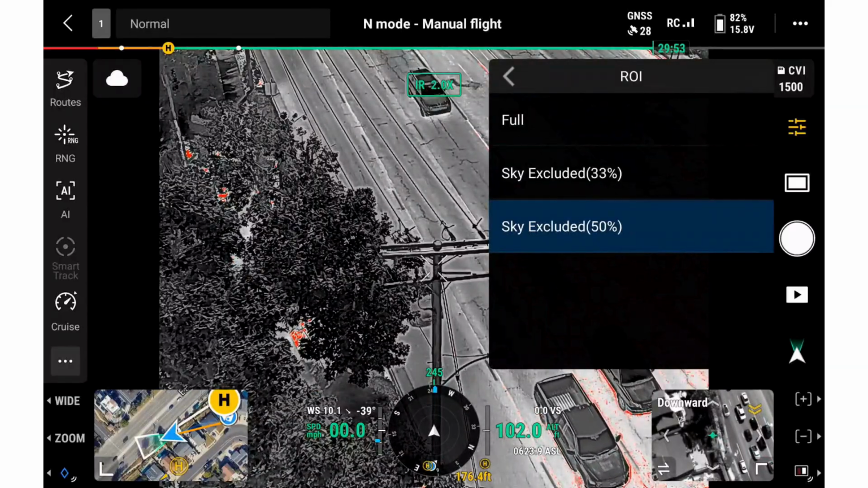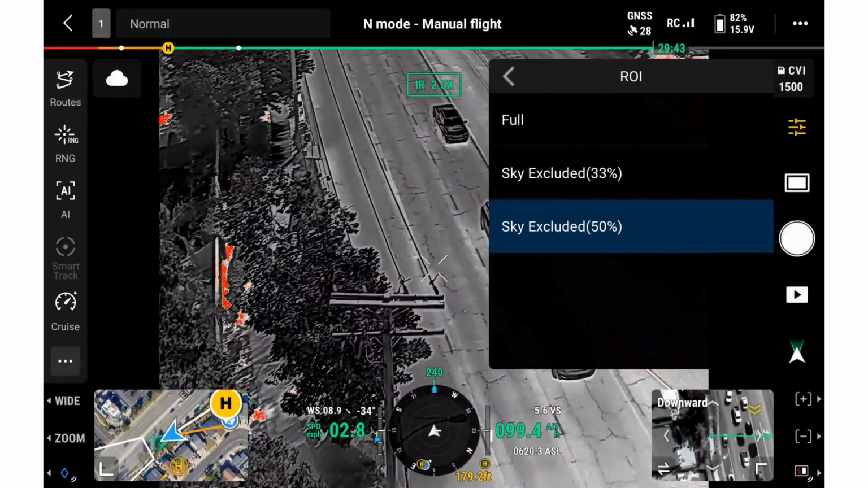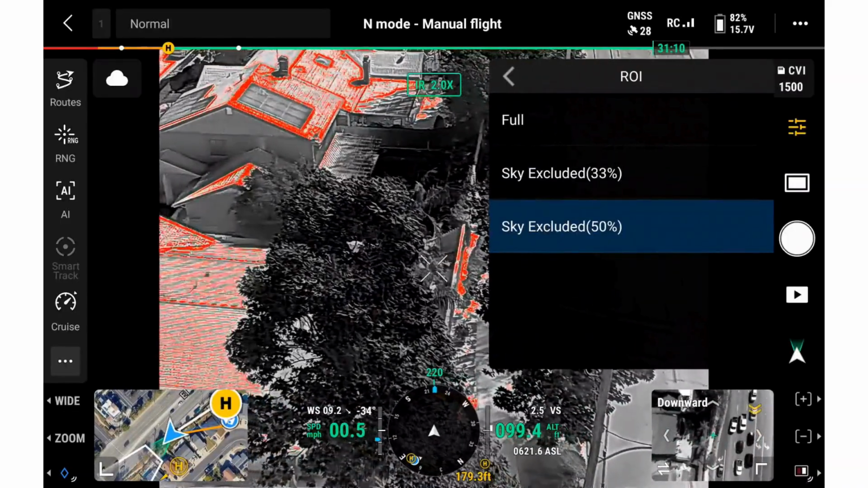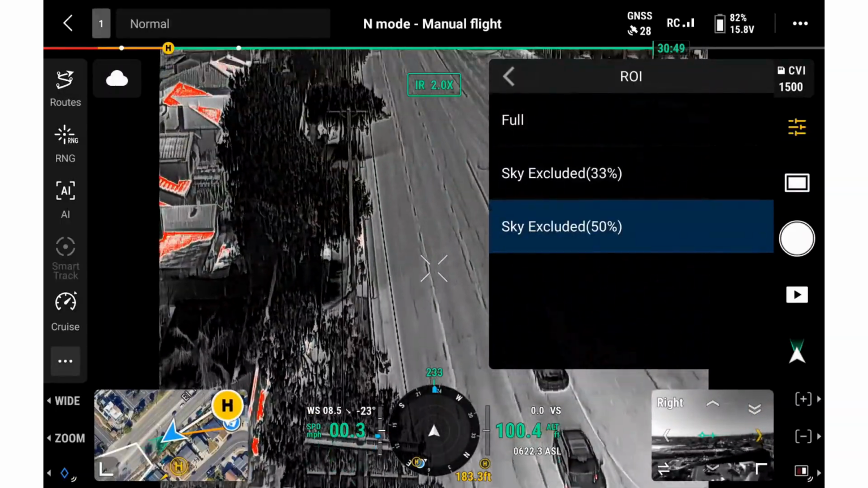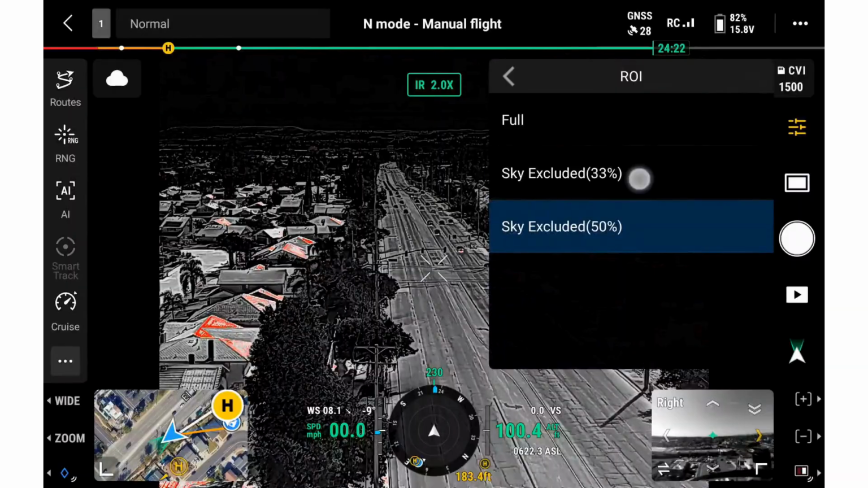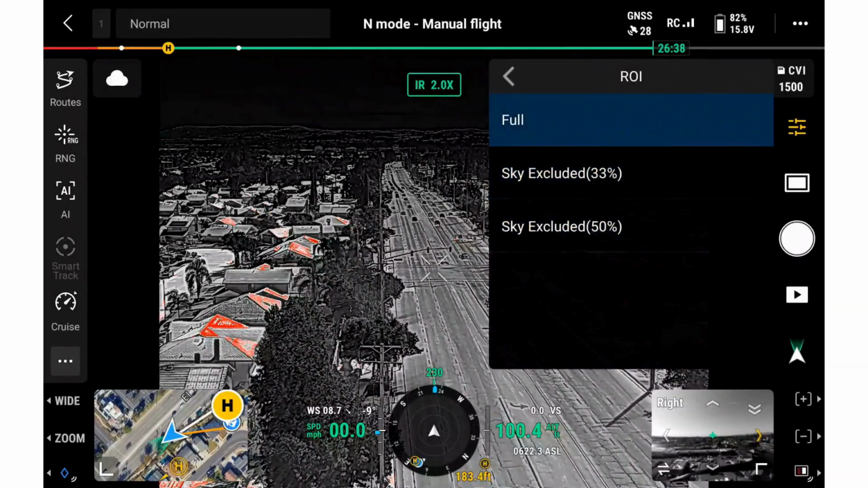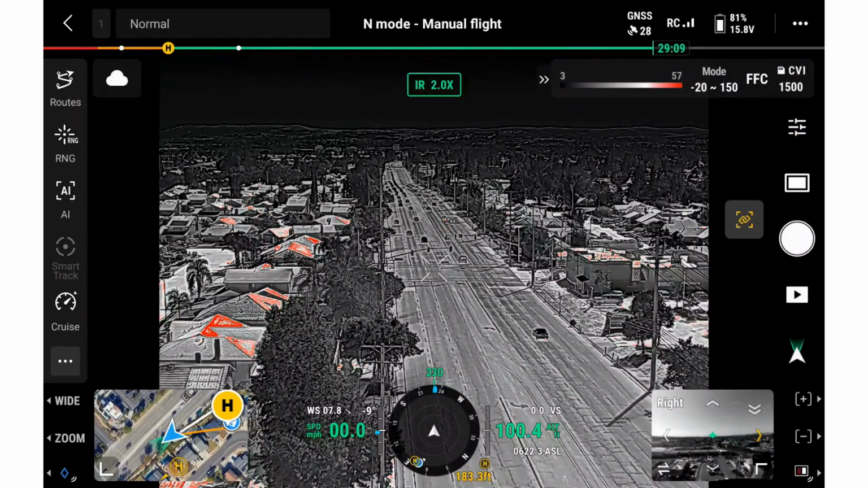For example, if the frame includes both very hot and very cool areas, the overall contrast can become less helpful for inspection. Adjusting the ROI can help the camera emphasize the area that actually matters, so potential hotspots or temperature differences are easier to identify.